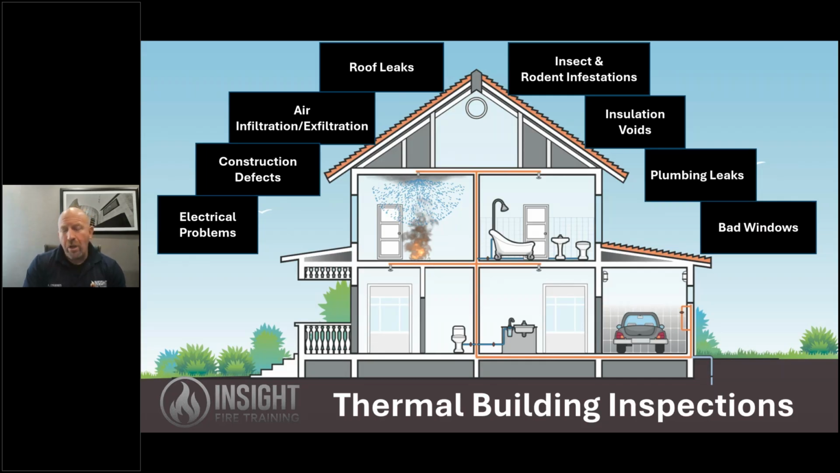I can show you a window during a house fire where you see heat transferring from the back side of it, a double pane window, and you're like, why is it doing that? Because the inner pane has failed and you're seeing movement indicating transfer, or the inner gases are starting to heat up to the point that the inner pane fails. These are things we've seen over and over and over where we translate industrial thermography concepts to fireground tactics.